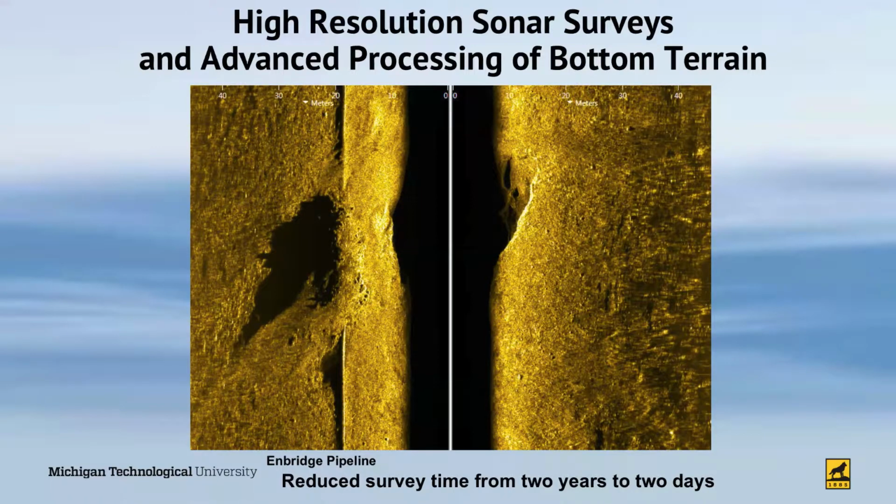This is an example of the imagery, very high resolution side scan sonar imagery that it produces. The black stripe down the center is that blind spot directly under the vehicle. The Enbridge pipeline is on the left side of the diagram here, traversing vertically from top to bottom. The pipeline is 20 inches in diameter, and you can see the terrain being very nicely articulated by the sound image here. This is a pile of dirt that was placed over top of the pipeline when it was originally placed on the bottom. You can see the excavation marks here in the center of where that pile of dirt was obtained from.